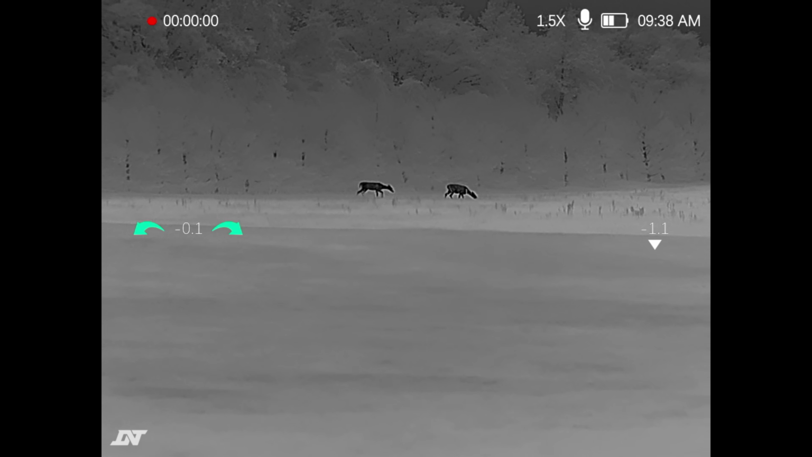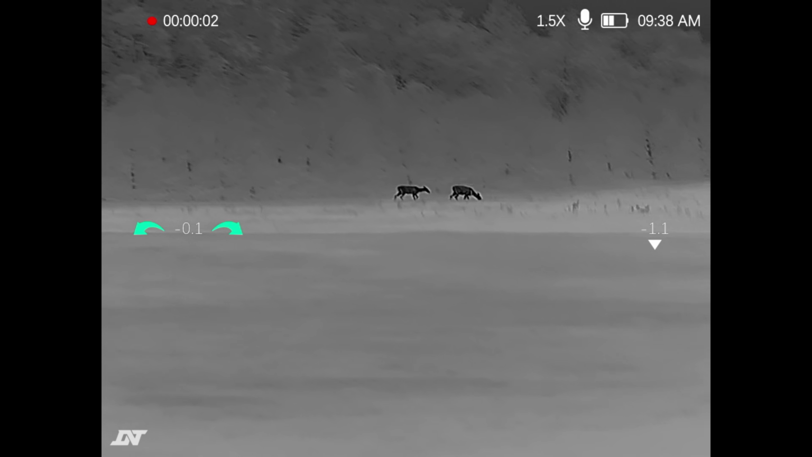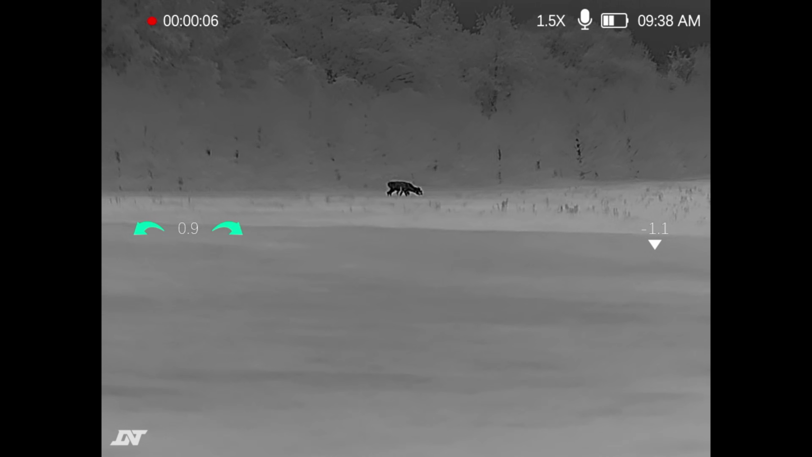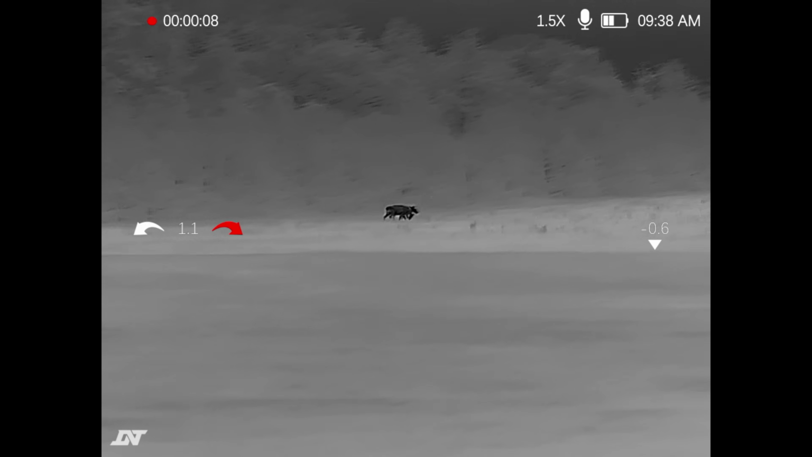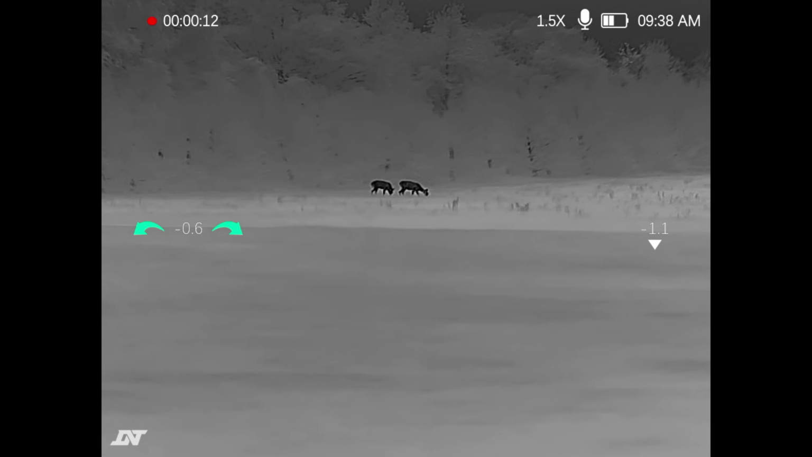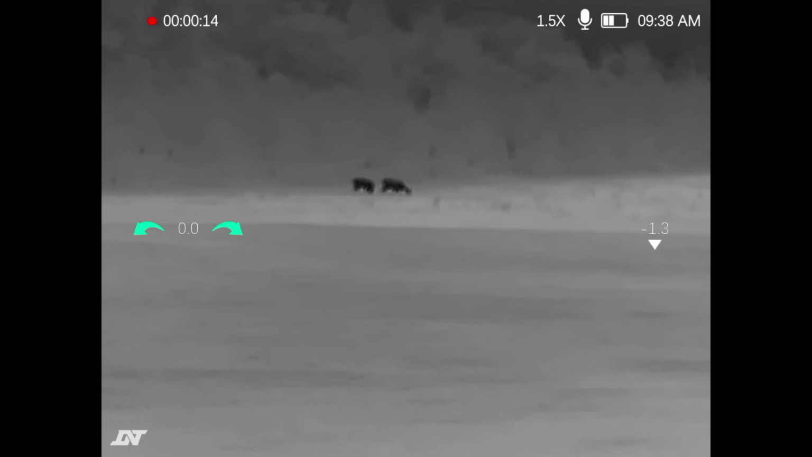All right, so let's go back out. Look at how clean this is. Those deer are roughly 125 yards away, maybe a little further than that now that I can remember where they are. So clean. We're going to do some zooming in here in a second, but I really like the 1.5 power on this scope.